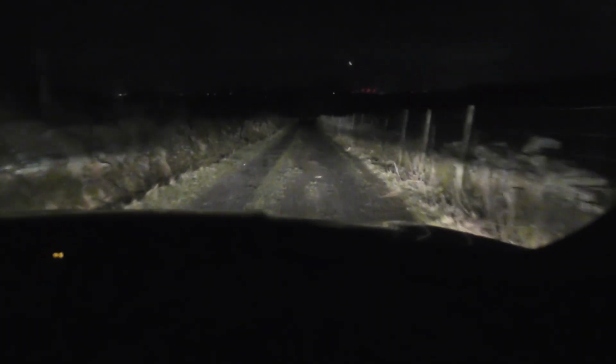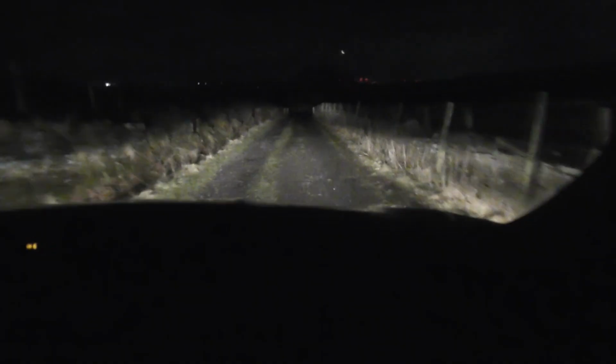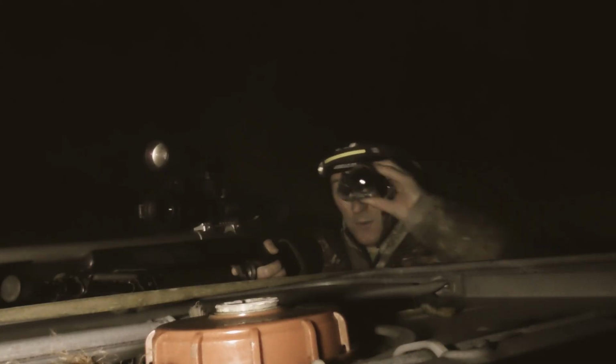In fact, it's been a while since I've seen fox's eyes in headlights, you know, because I use night vision all the time and thermal. It was good to see them eyes blinking, you know. Anyway, I've got to get out now and get back on the clock. Yeah, this fox has seen me, and I think he's going to go.